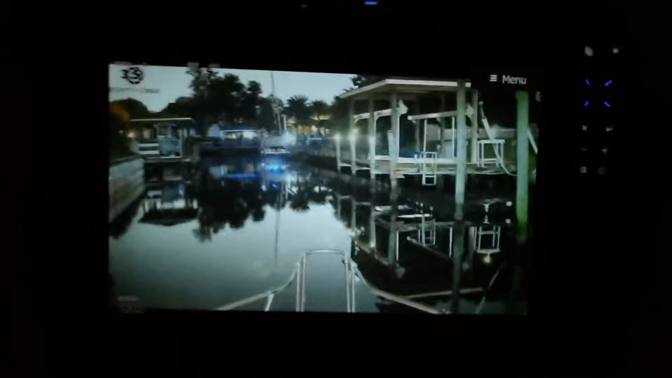As you can see, this camera is definitely helping a whole bunch in seeing where I'm going, what's going on. It's a particularly dark night. I haven't been able to see if there's a moon or not.